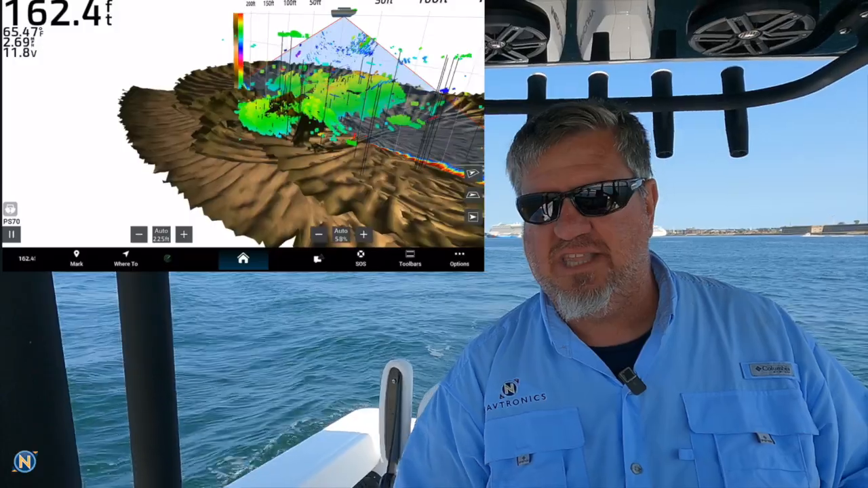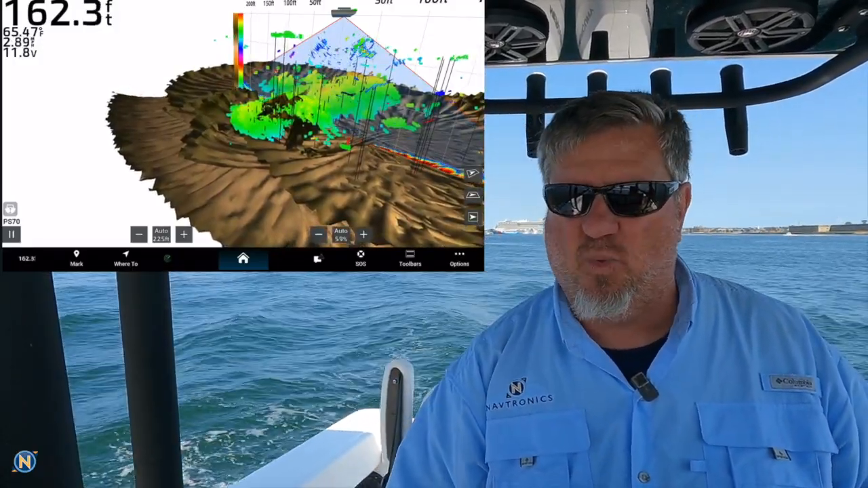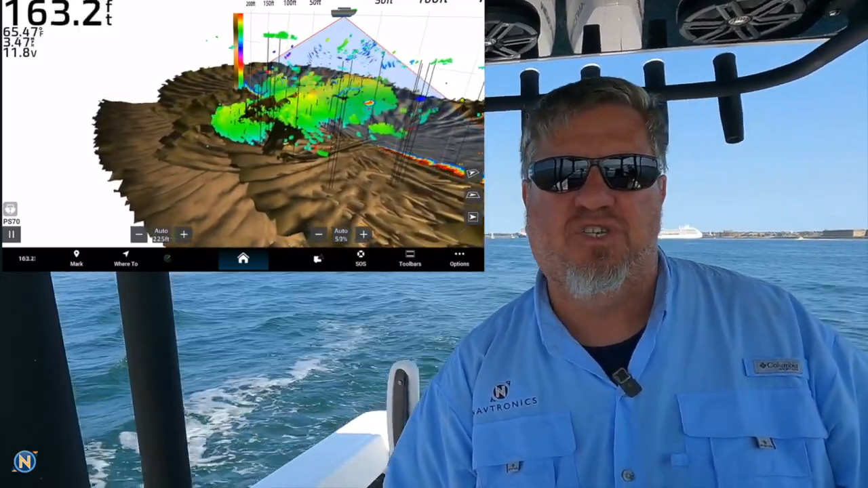So as we go over, you can see this is actually starting to map. You can also see there's some life in the water column as well. So go ahead, a little water noise here. We got all the boats leaving out of the boat show, guys.